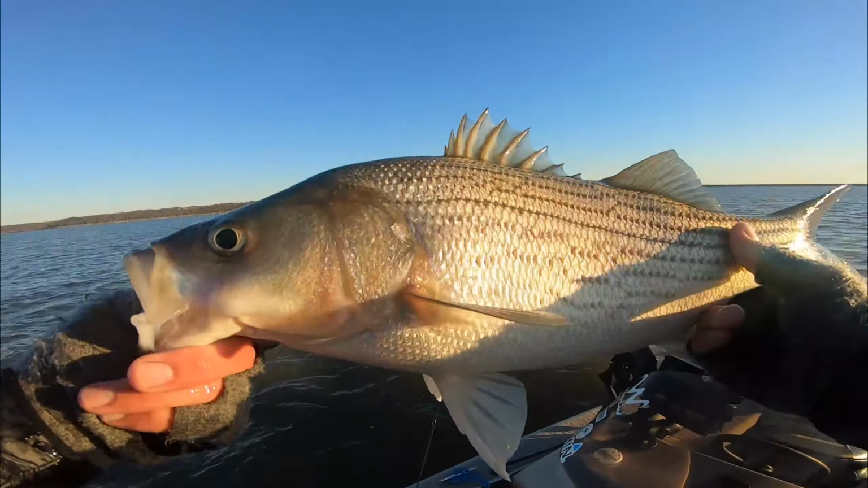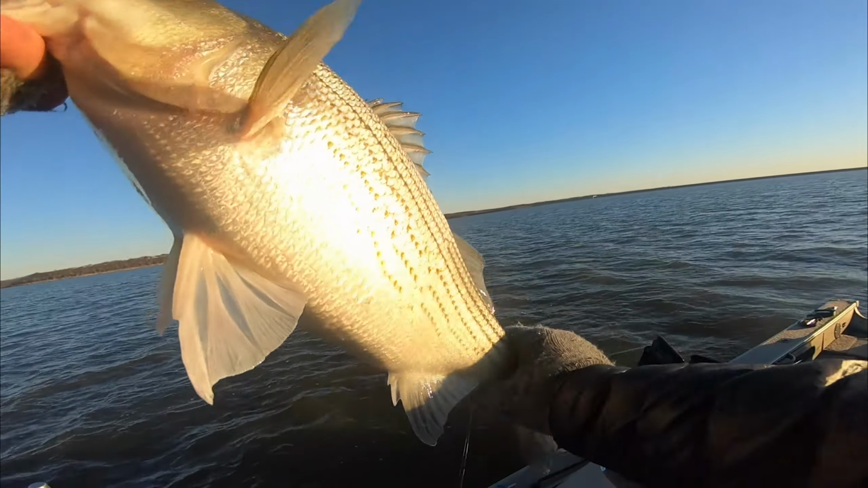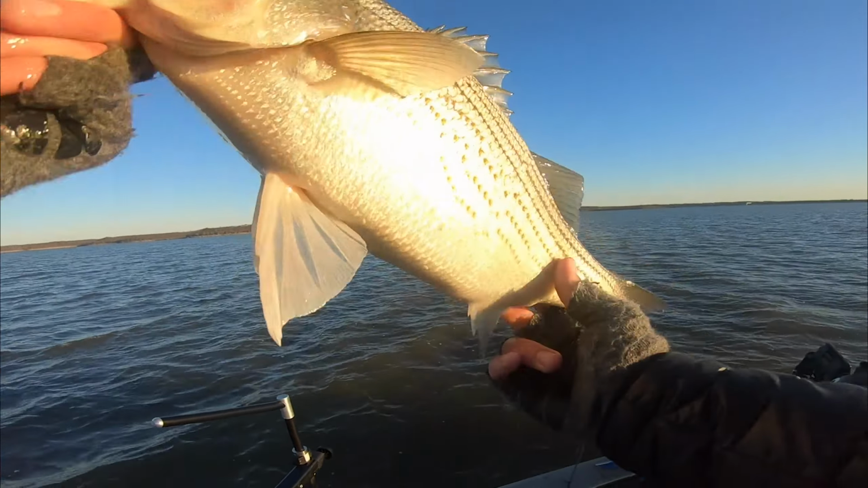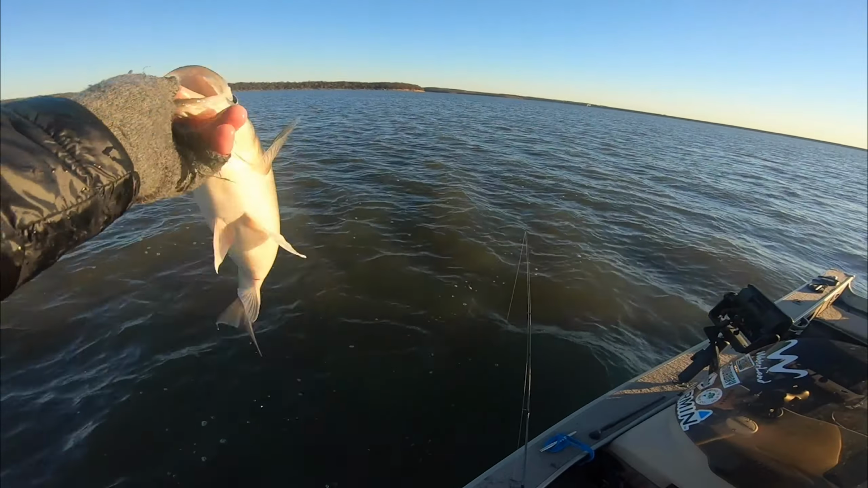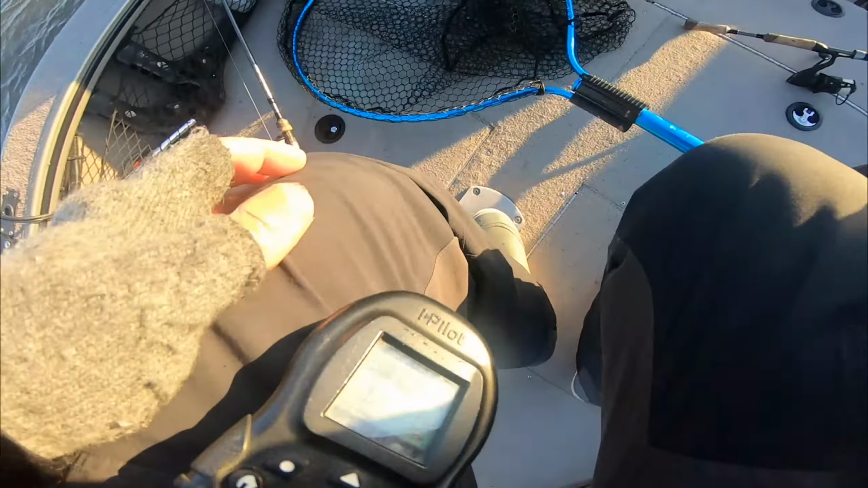There we go. Nice one. Man, I truly thought that was gonna be a walleye, but not disappointed with the target species here. It's a nice fish, probably 6.5, I would guess. Perfect 10, dismount. Let's get another one.